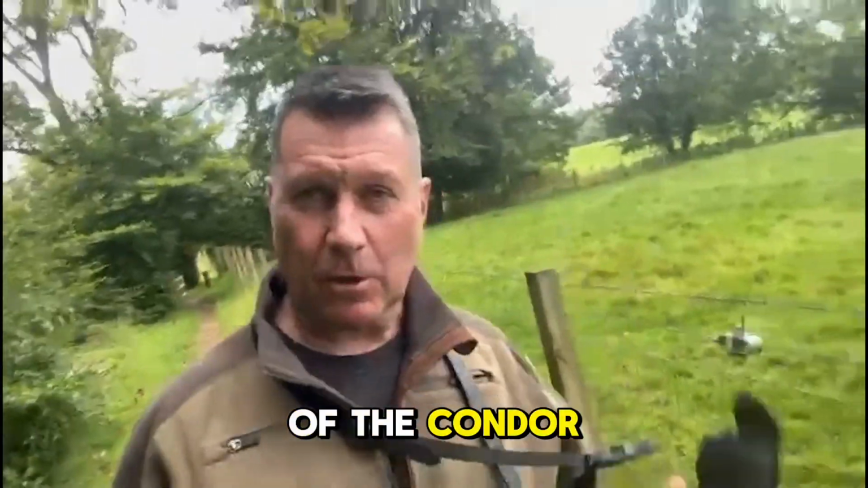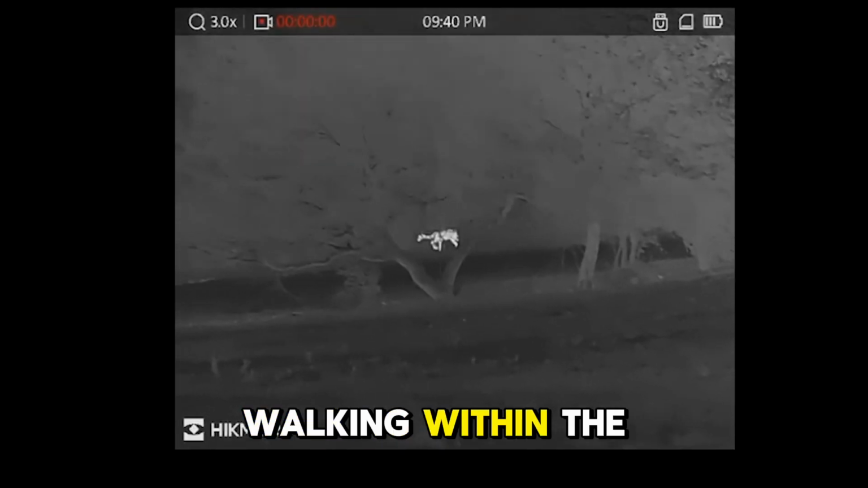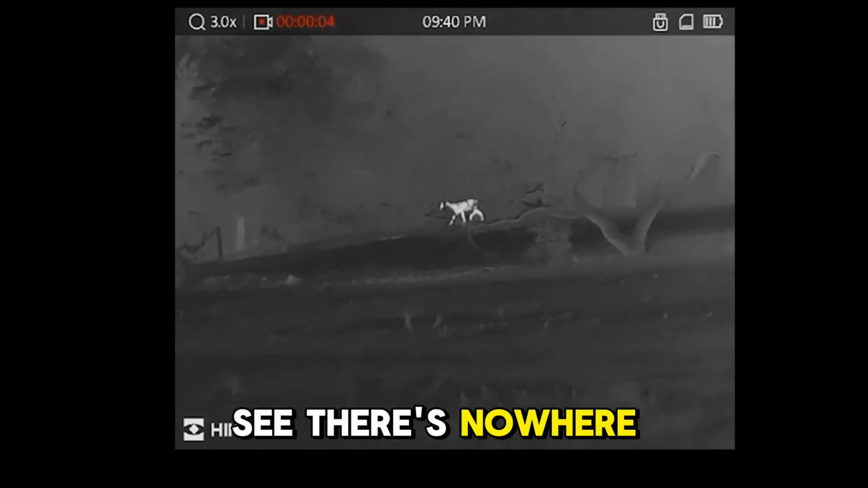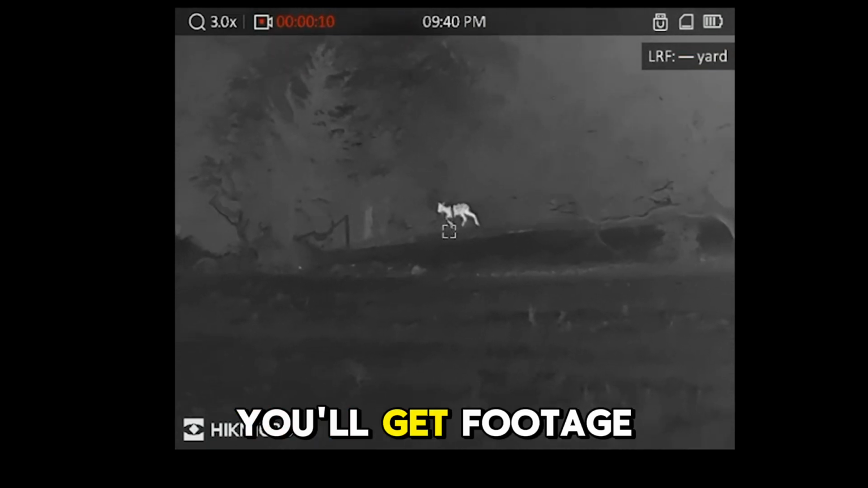The next clip of the Condor is one for all you deer stalkers. It's actually 2 roe deer walking within the tree line of the woods, and you can see there's nowhere to hide when you move to the red hot colour palette on the Condor. Real good footage this.